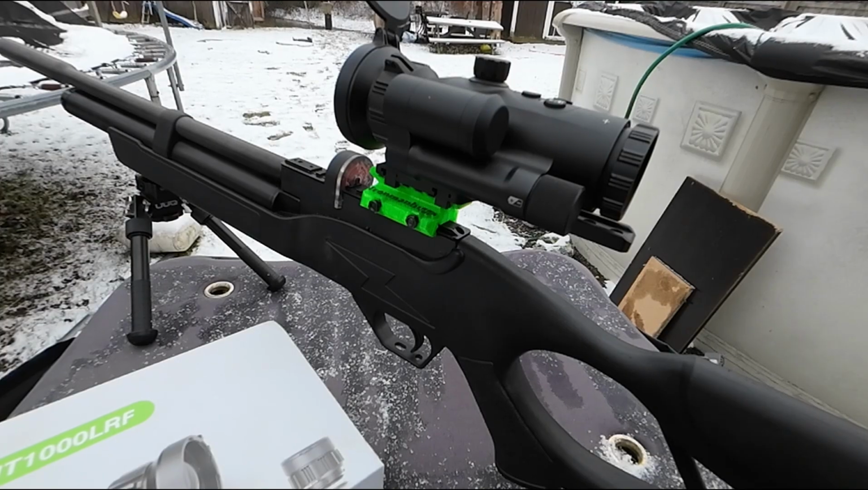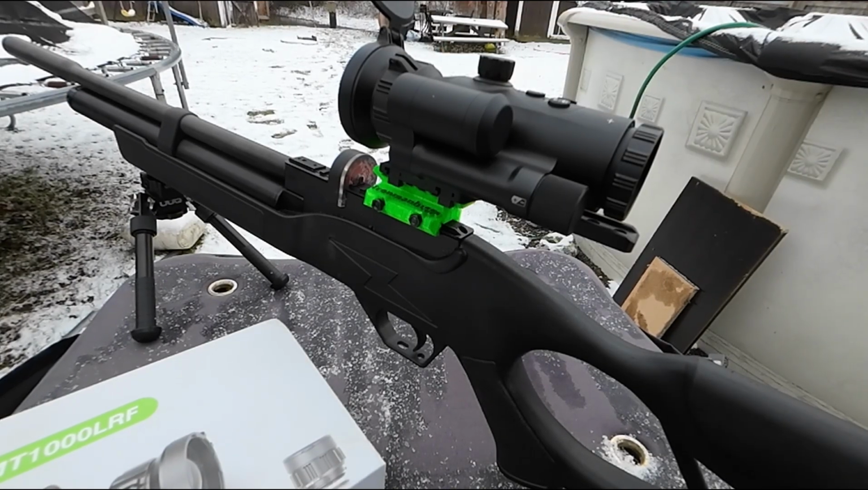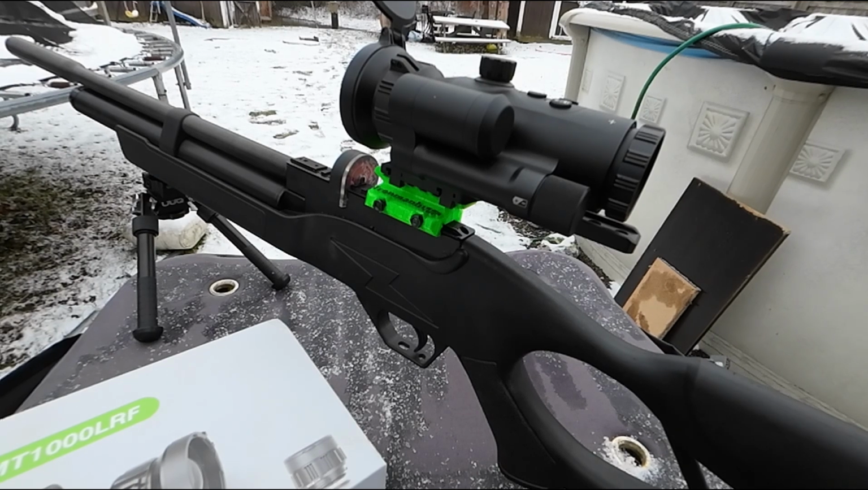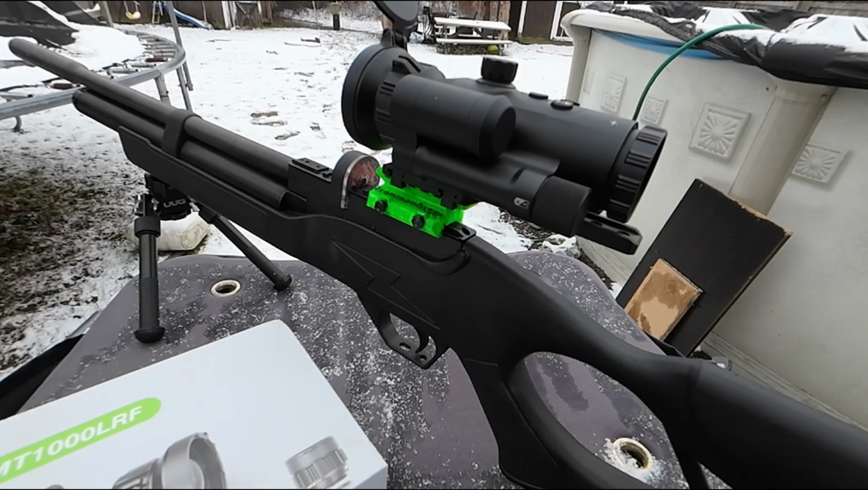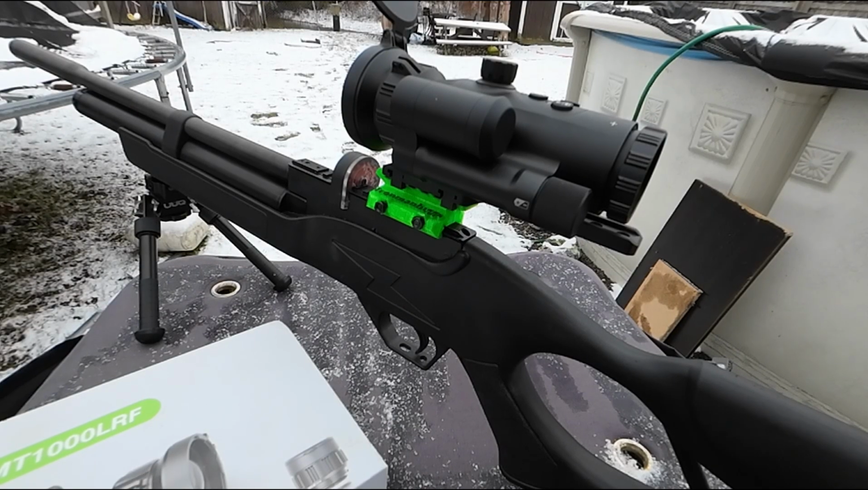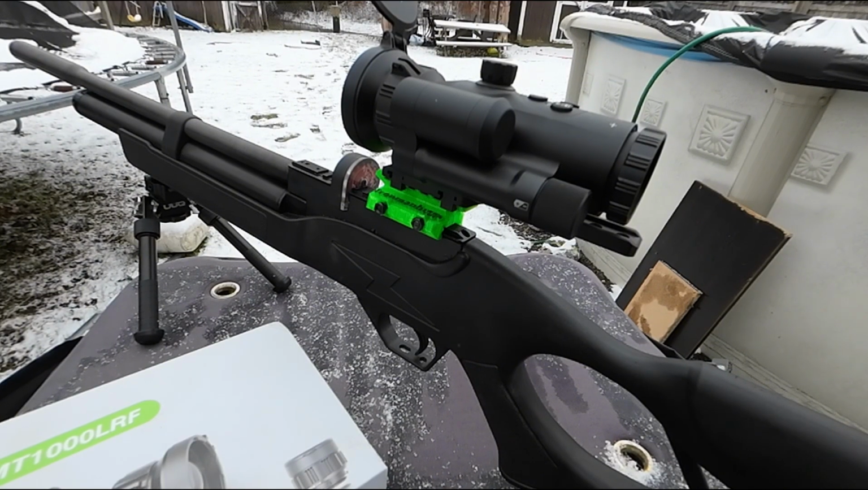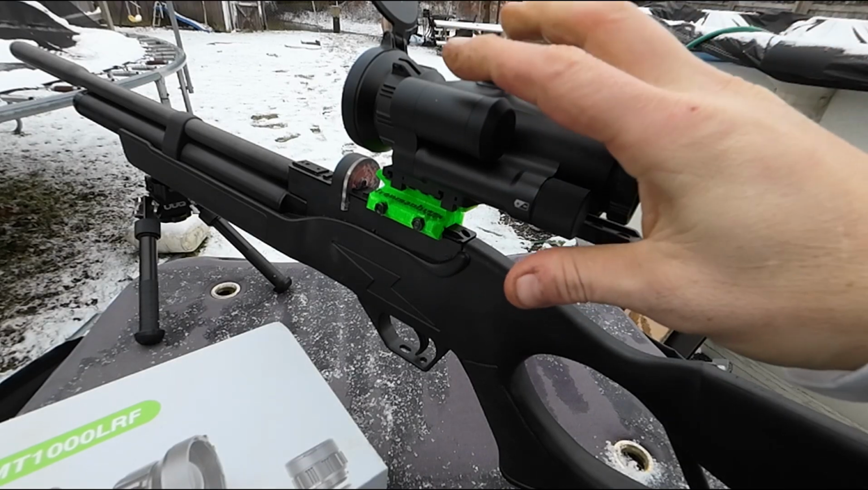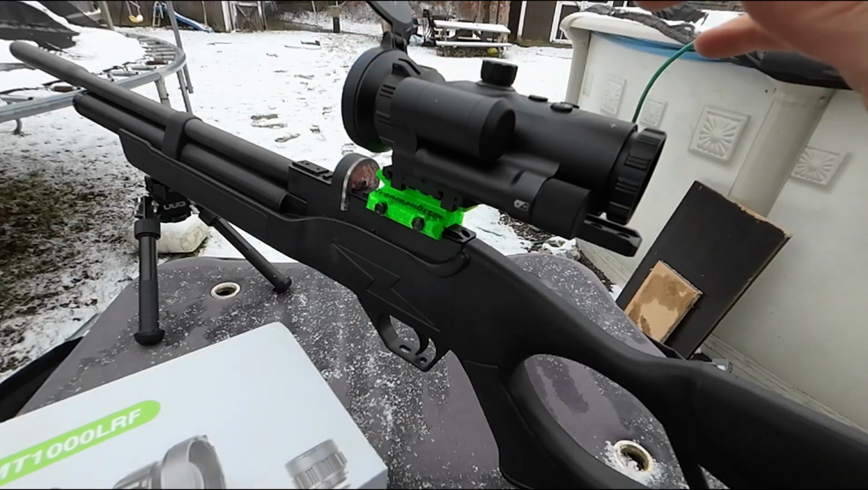You guys might like this one. Yes, new scope. This is the oneleaf.ai Mars MT1000 LRF. What does that mean? It is a thermal imaging AI scope. If you guys have the NV500, it's almost the same platform as far as its footprint goes.